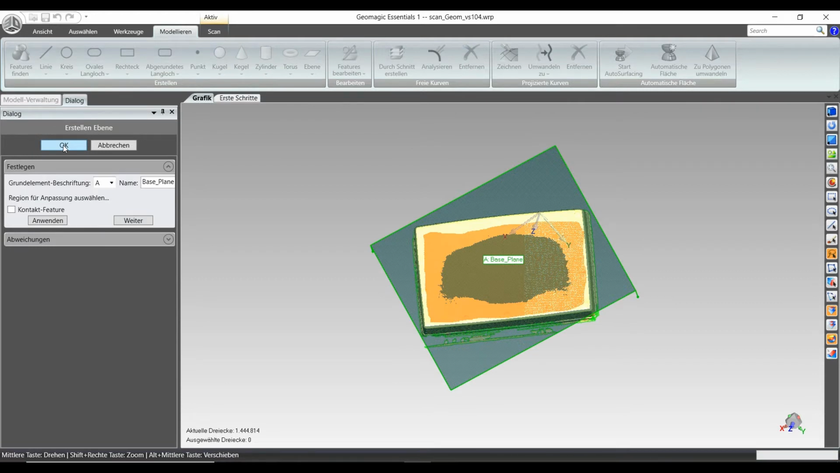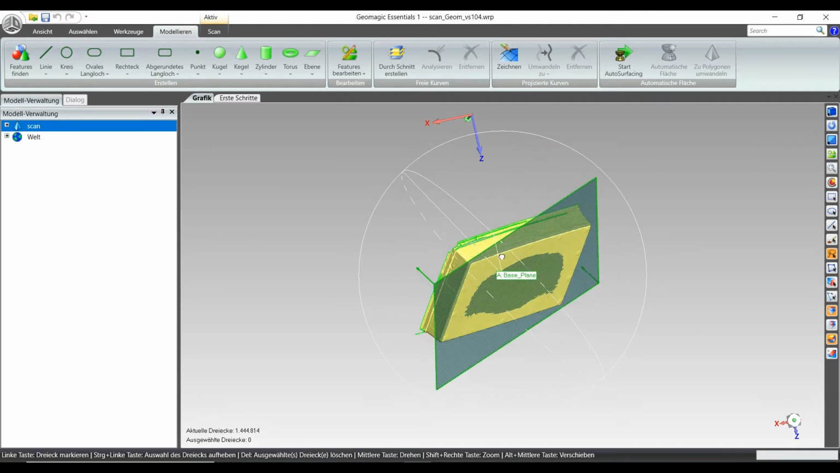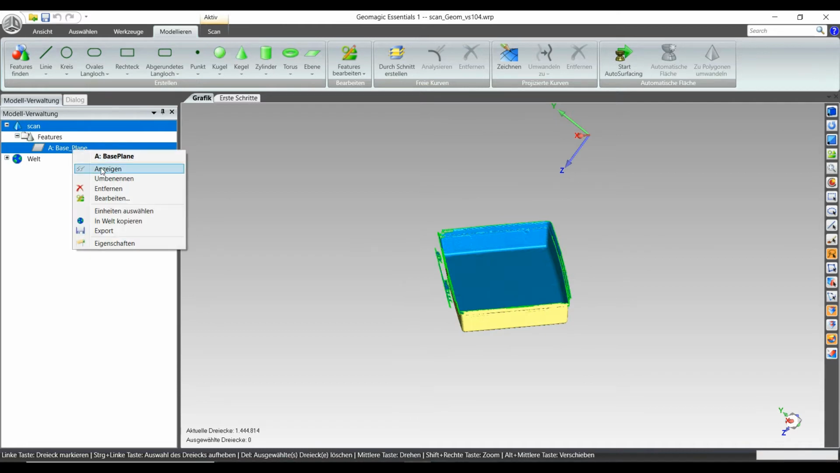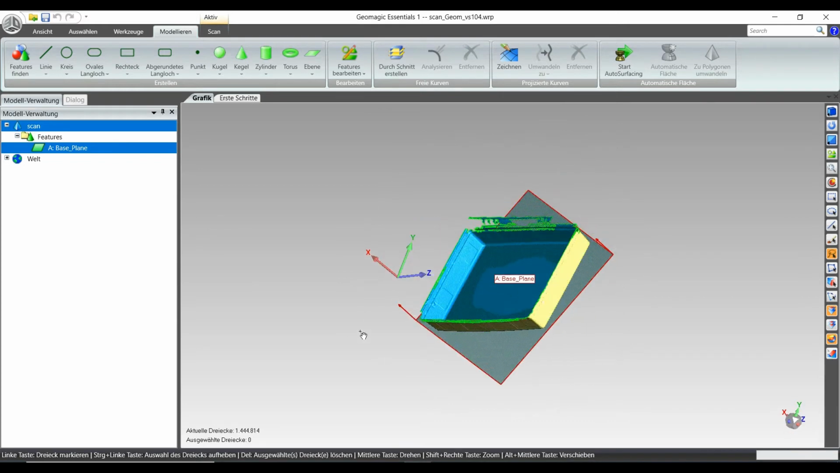Confirming it with OK. So right now, if we are going to see in your model tree that there will be, beside the scan, there will be features. So it's easy, you can show and unshow them and reuse them for other kind of operations. So I think so far it's fine. We are going to show it because we are going to use it for other operations.